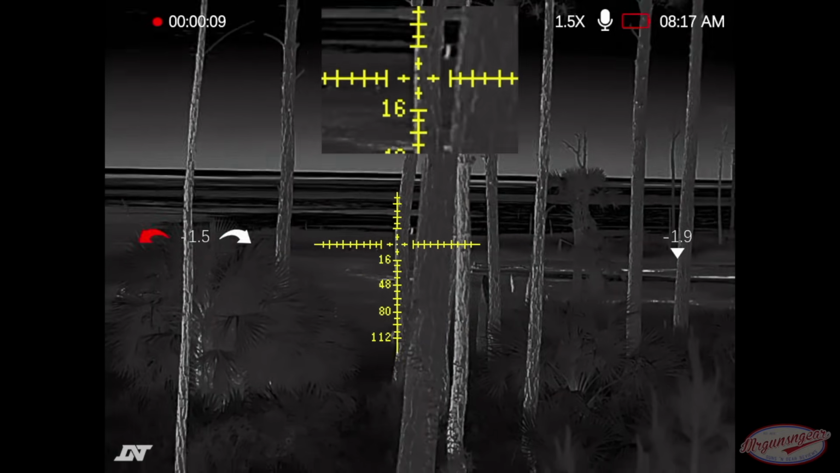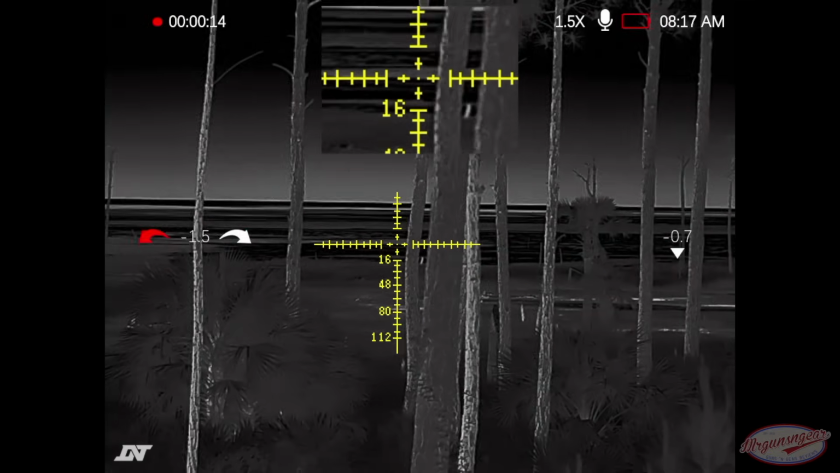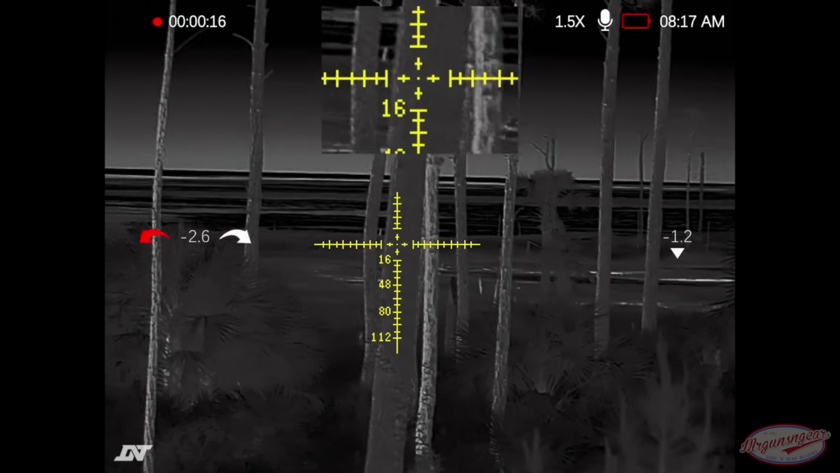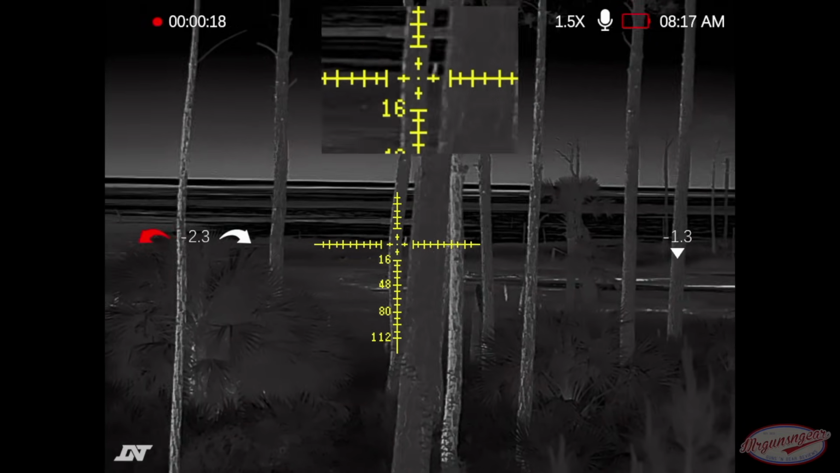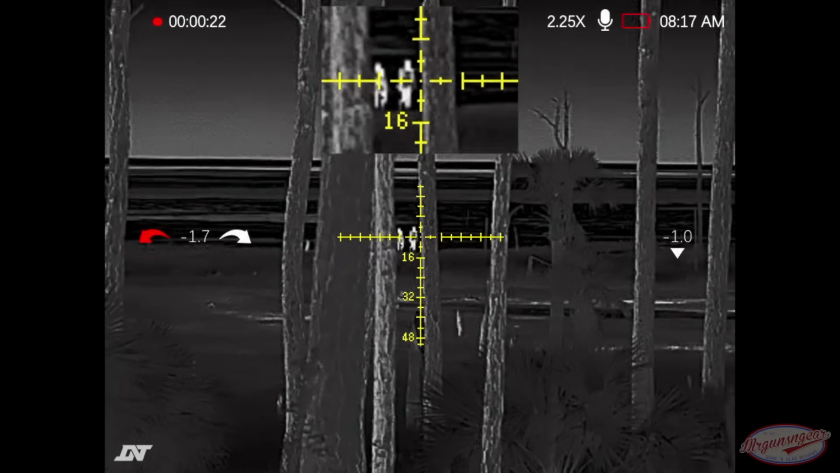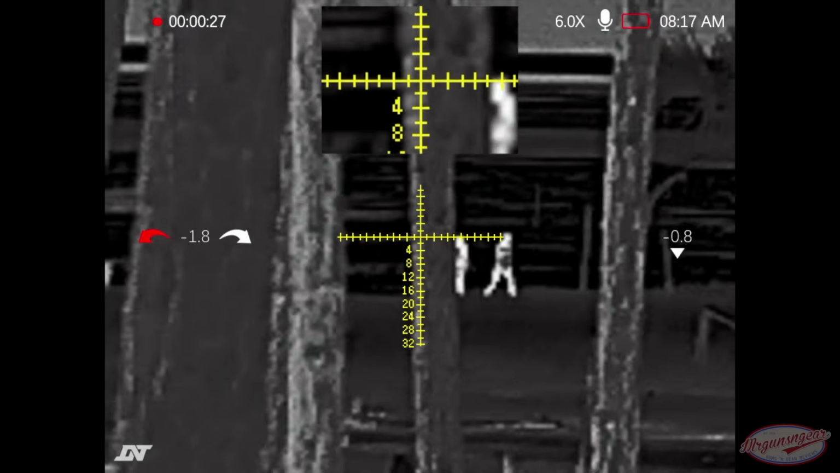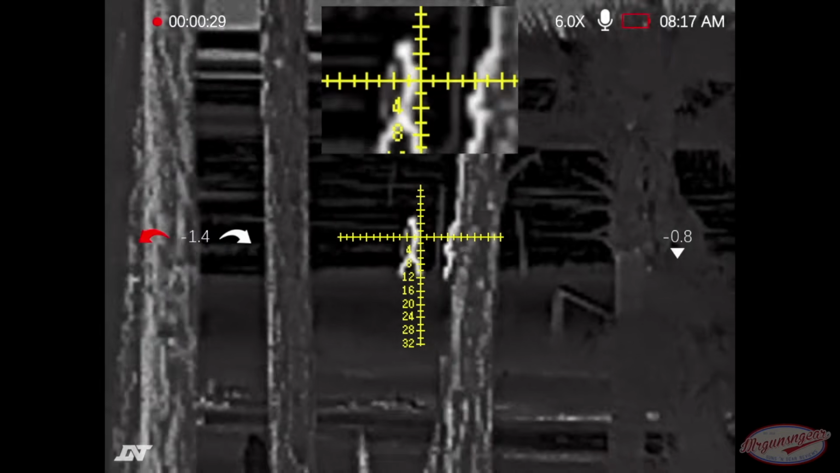And again, you guys can see just how easy it is to see them pop up. That dark black stuff there in the background, that is water, specifically salt water. And then, there you go, pop that inside. Just can zoom in. You see this distance with these conditions, the zoom actually is quite helpful.